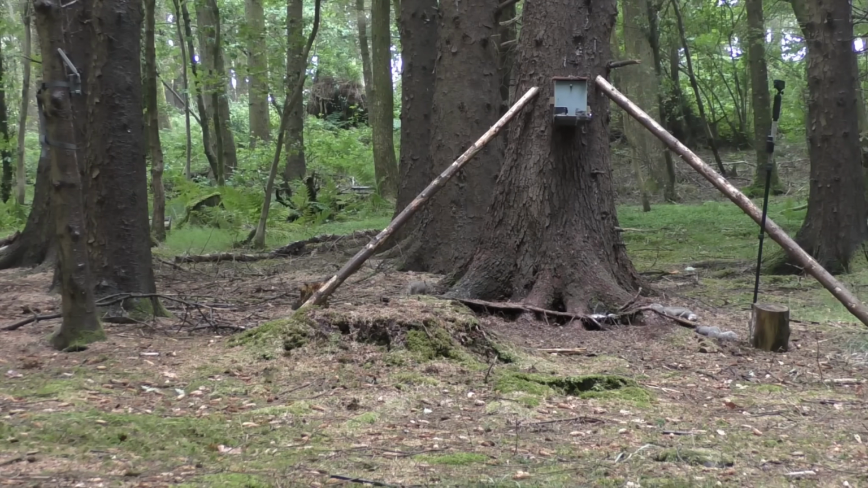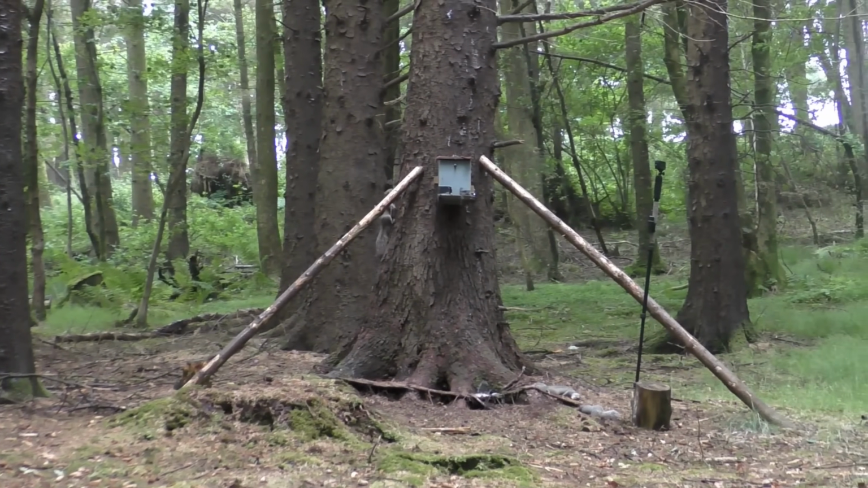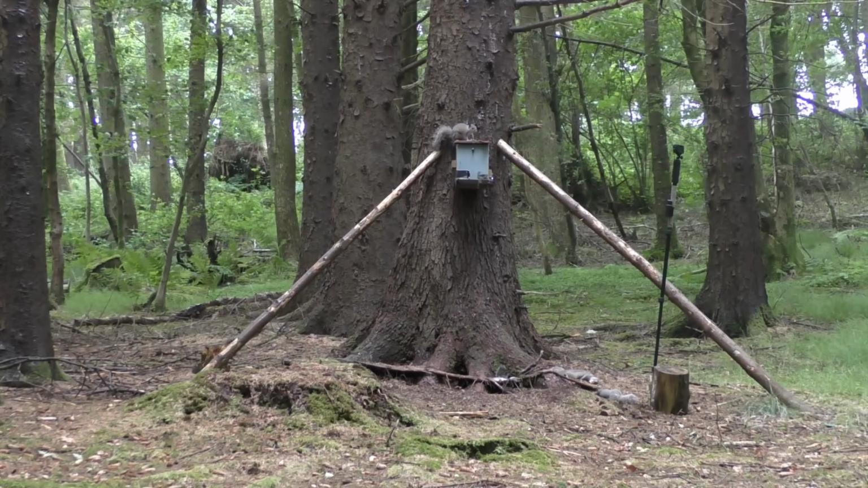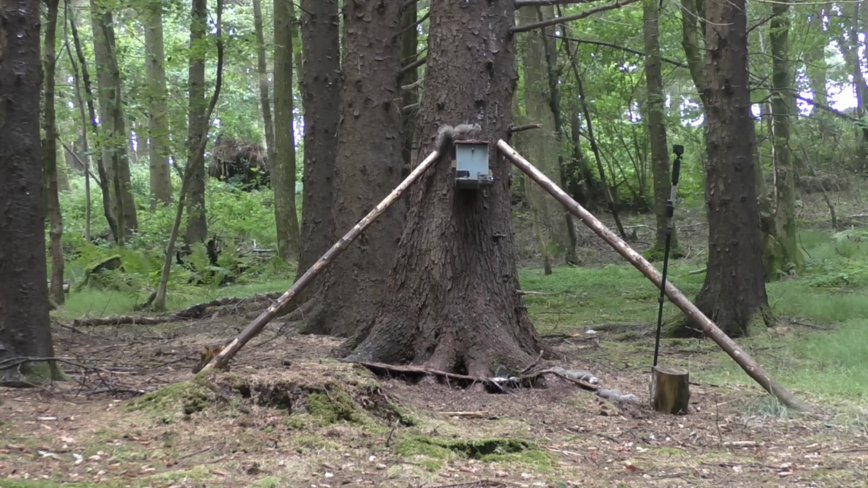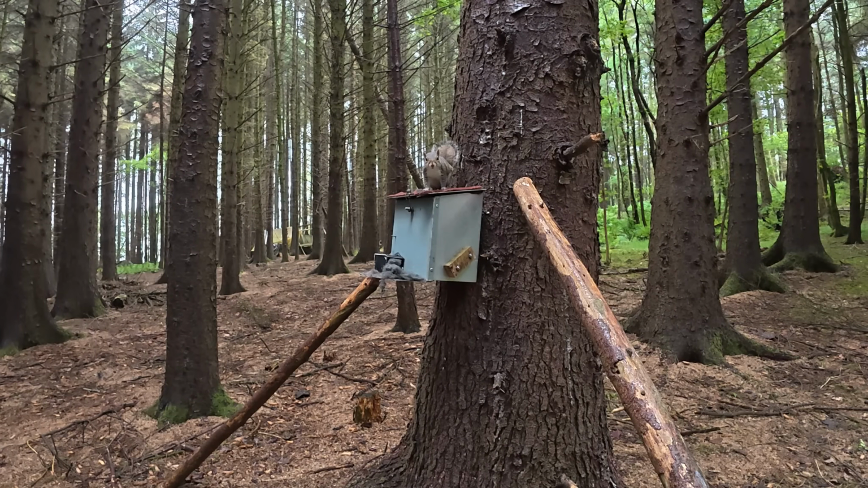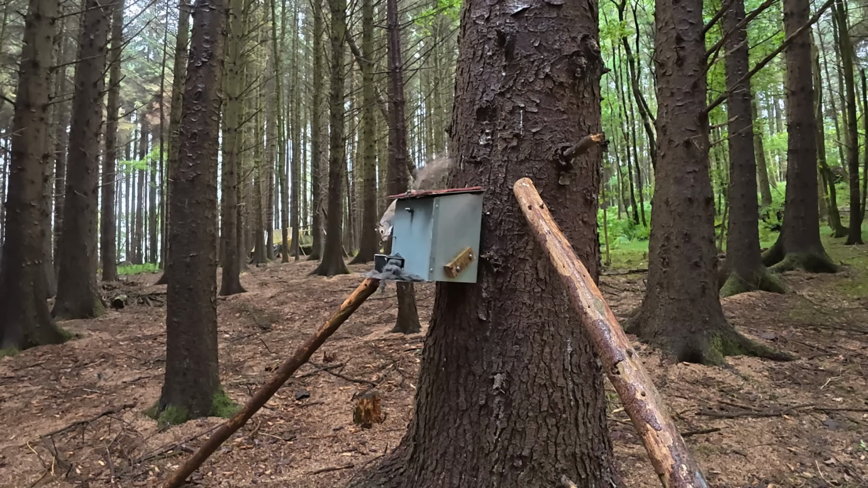It's been around 35-40 minutes since the last squirrel. This is the fourth squirrel that I've seen today, and as it was just hanging about at the bottom of the tree, it now seems to be making its way up to the top. This one seems a little bit more promising than previous squirrels, as I feel I have been messed about a little bit today with the squirrels.